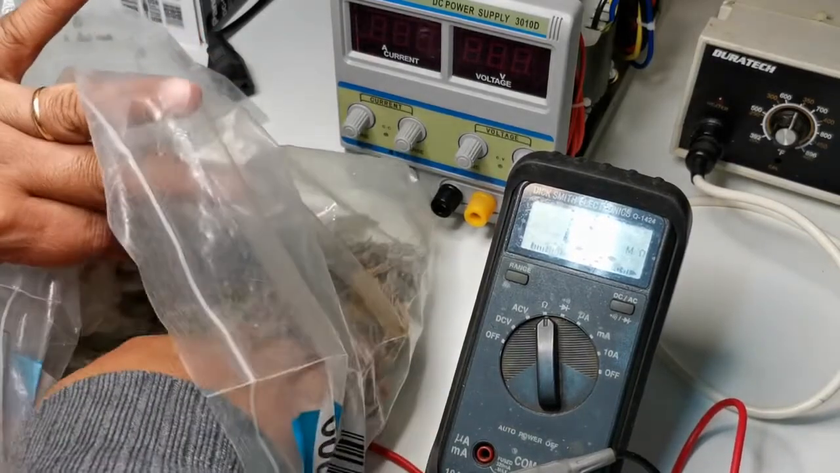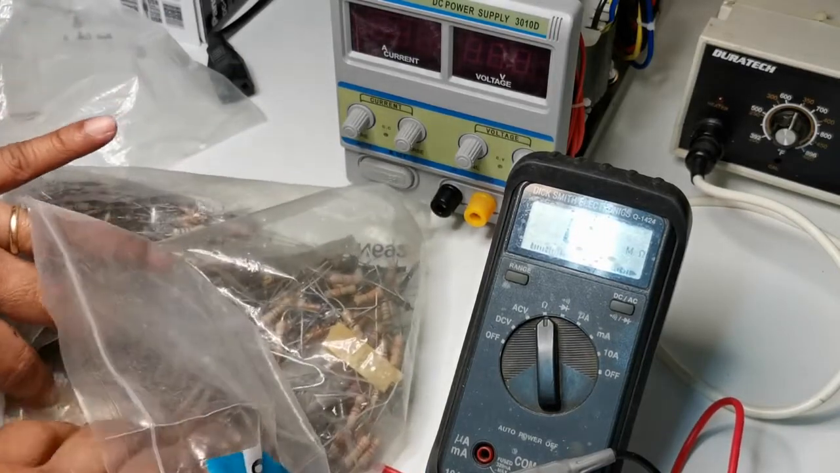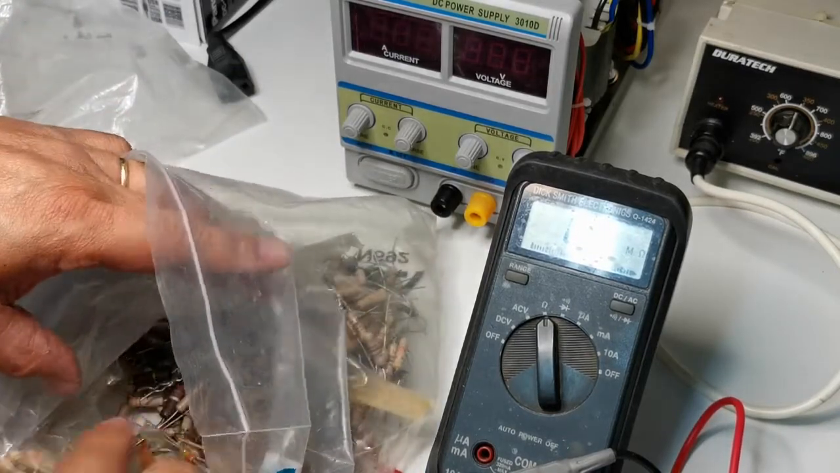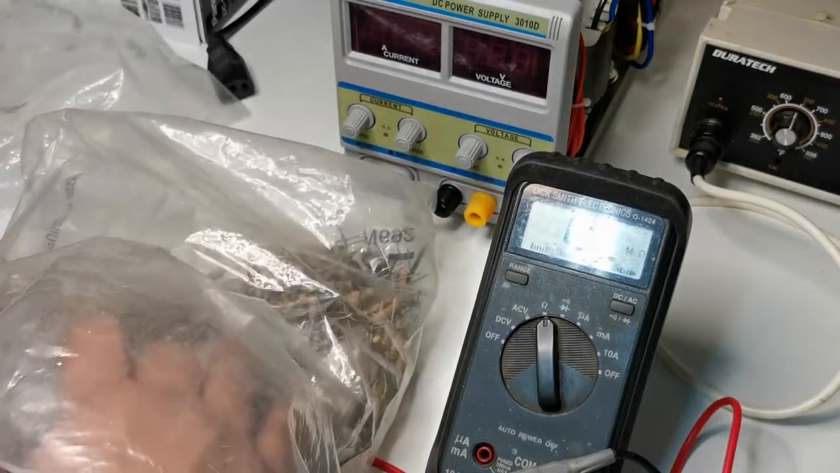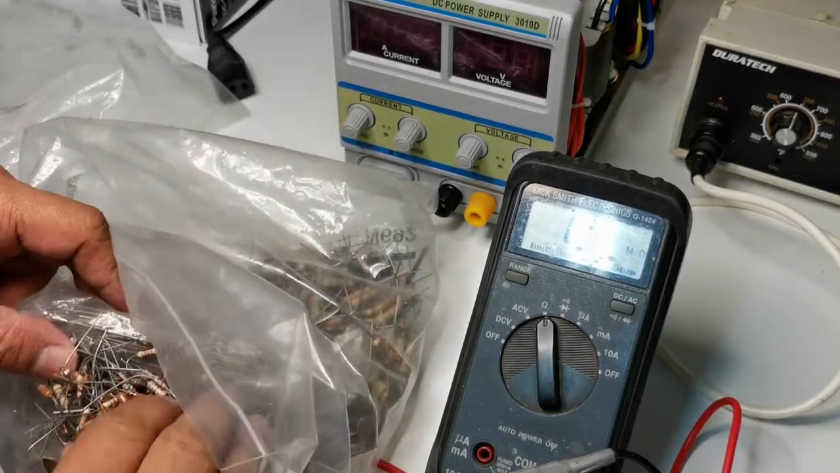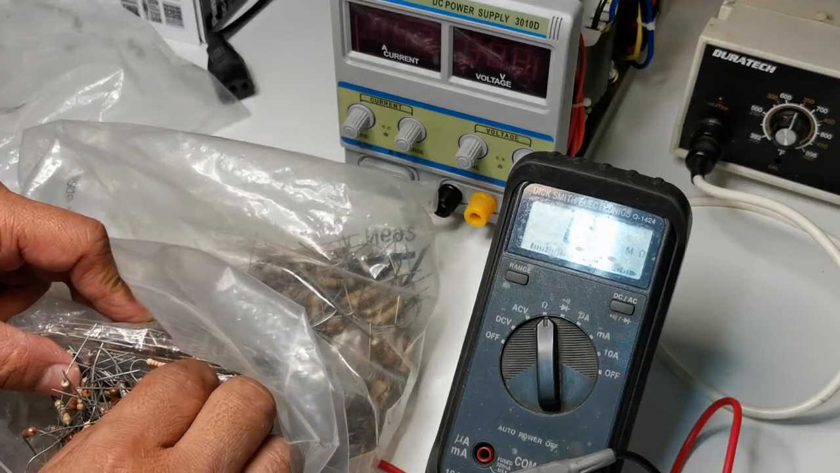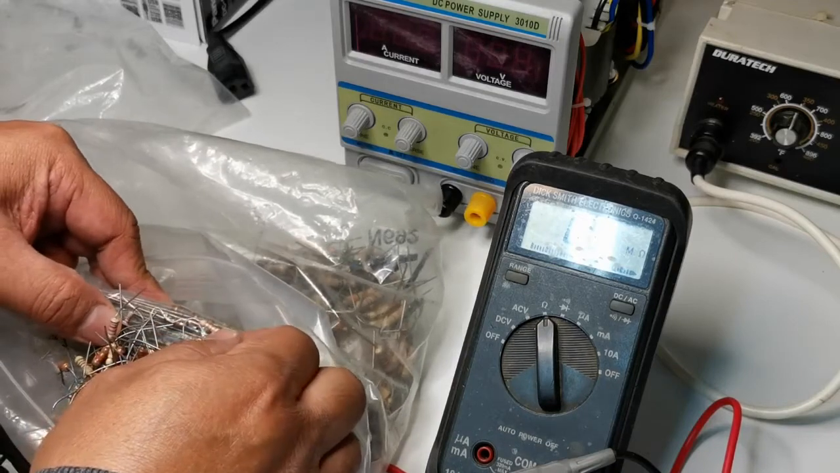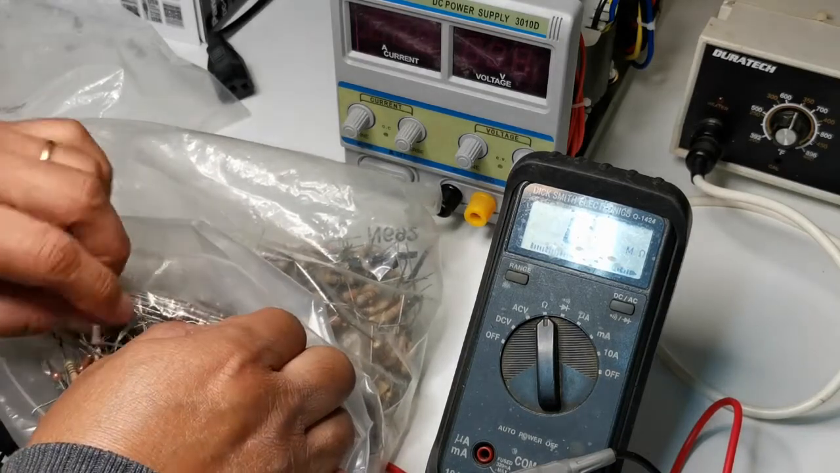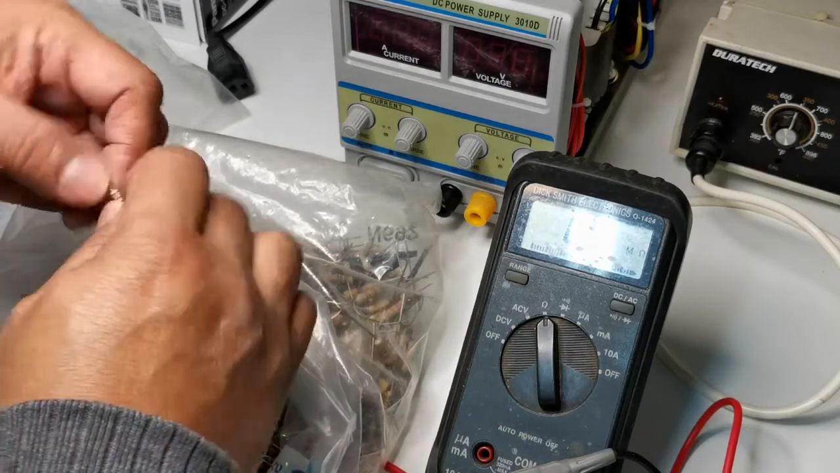This is really challenging. It's really difficult to find the resistors with everything all mixed up. You can wait for me looking for the right value. I'm just looking for the third band color. This is red.